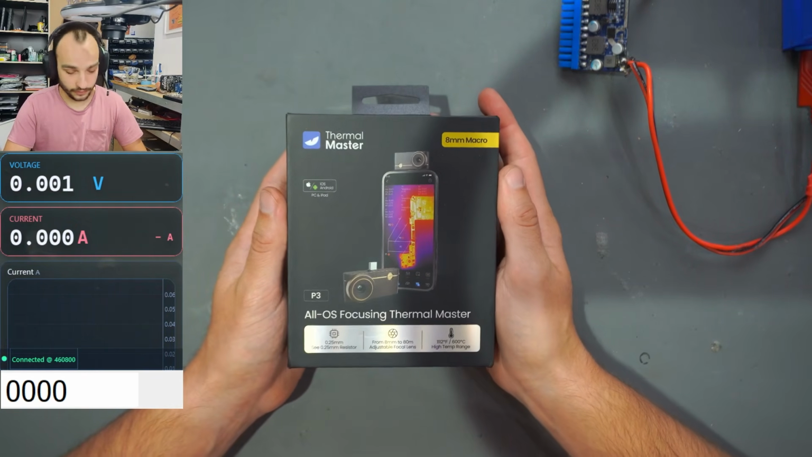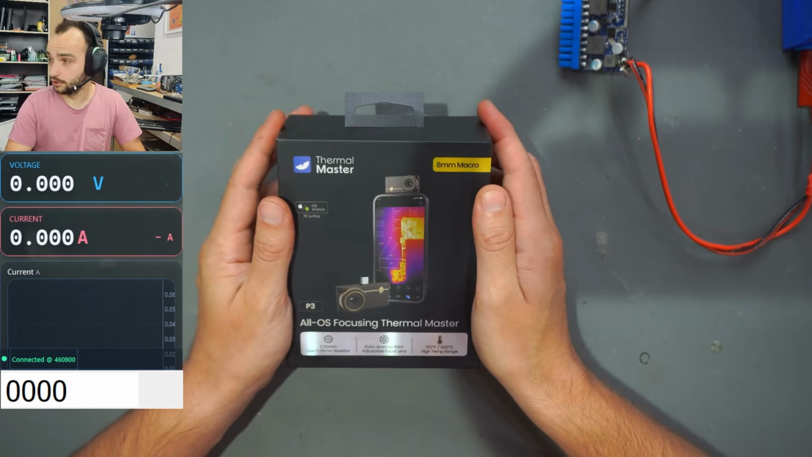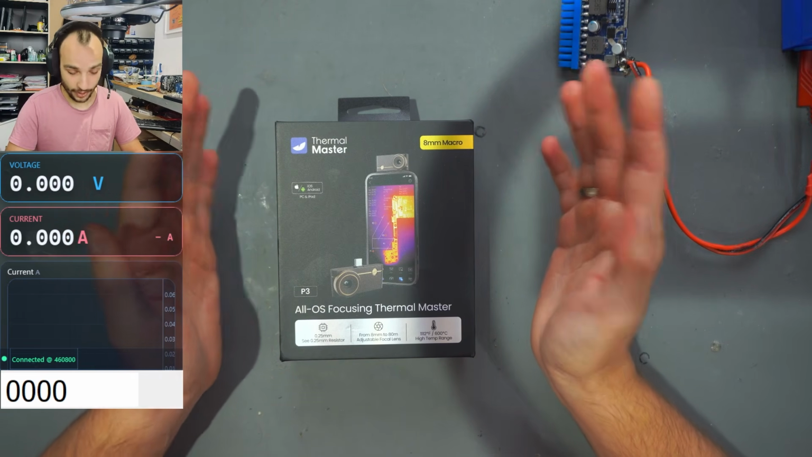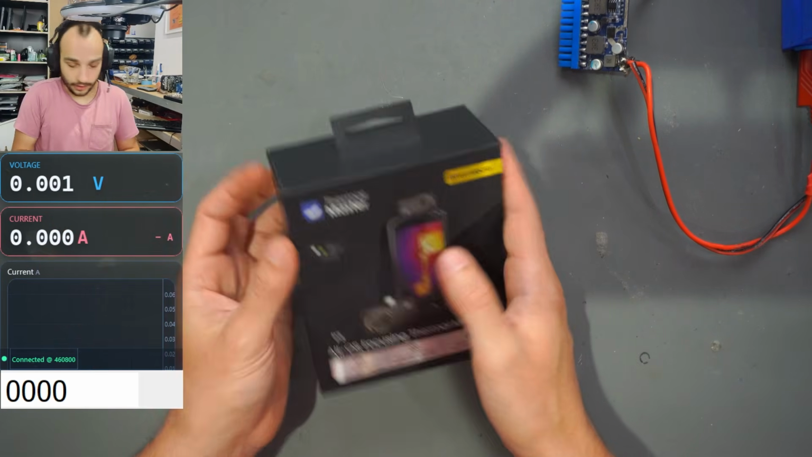I got given this sample for free, but I'm allowed to say whatever I want. I got some keynotes and talking points, but this is my opinion, and this is what my experience showed me when fixing electronics. So let's get this quickly unboxed.